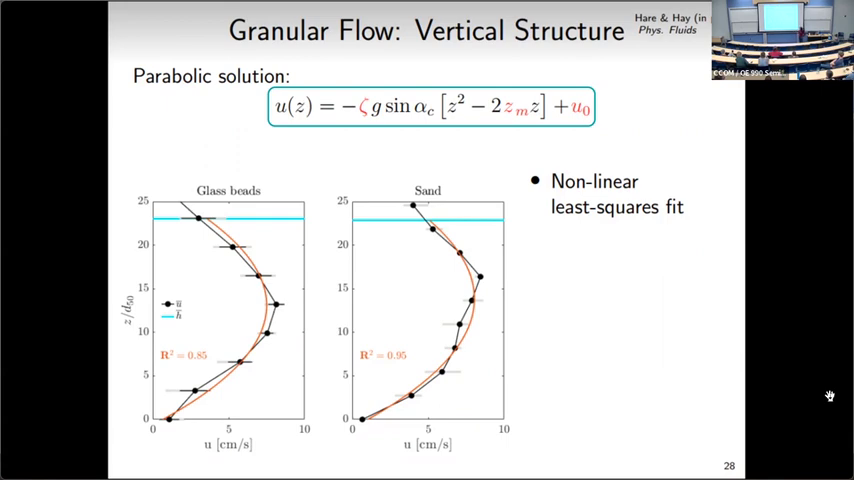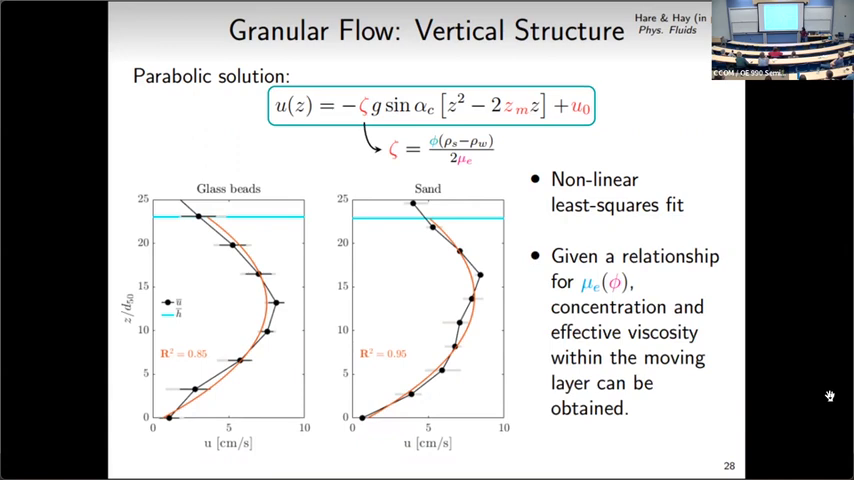Given that zeta is a free parameter from the fit, we get a best fit zeta that again depends on concentration and effective viscosity. All we need is a relationship between the effective viscosity and concentration to estimate what those two parameters are at the moving layer.